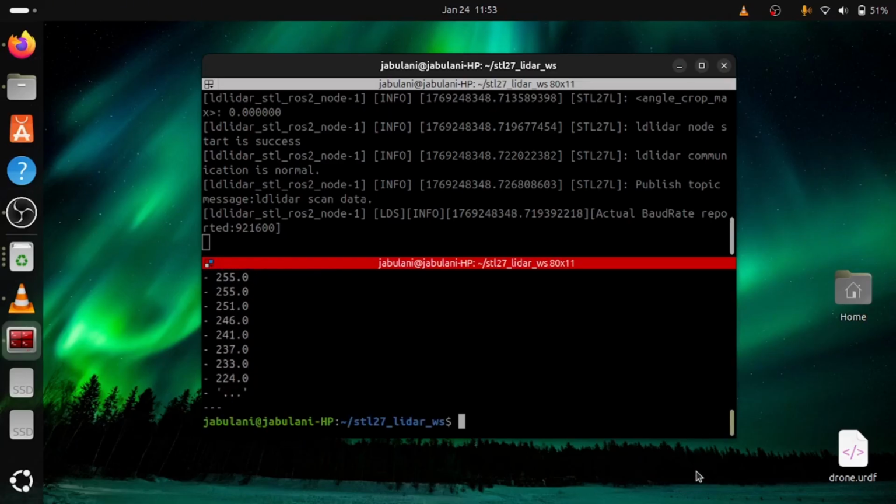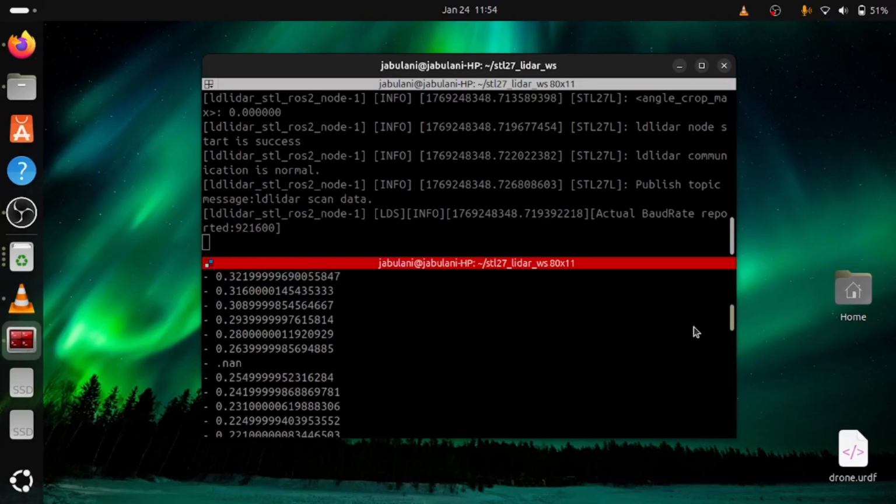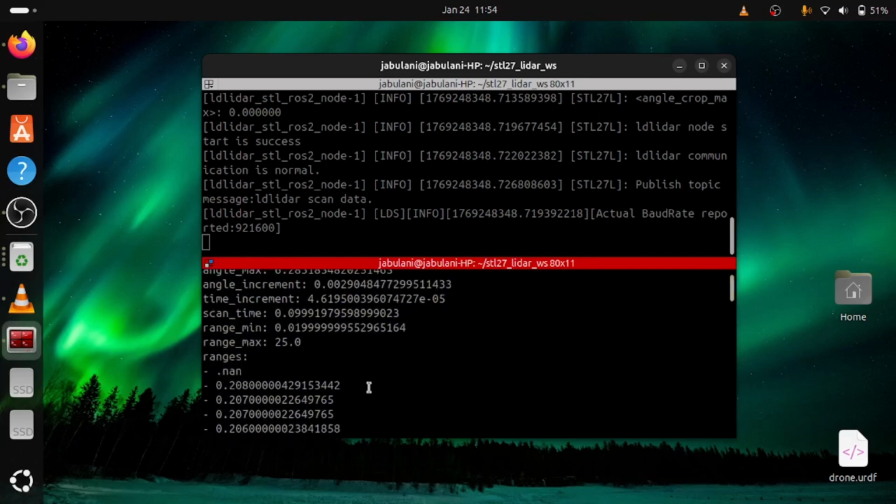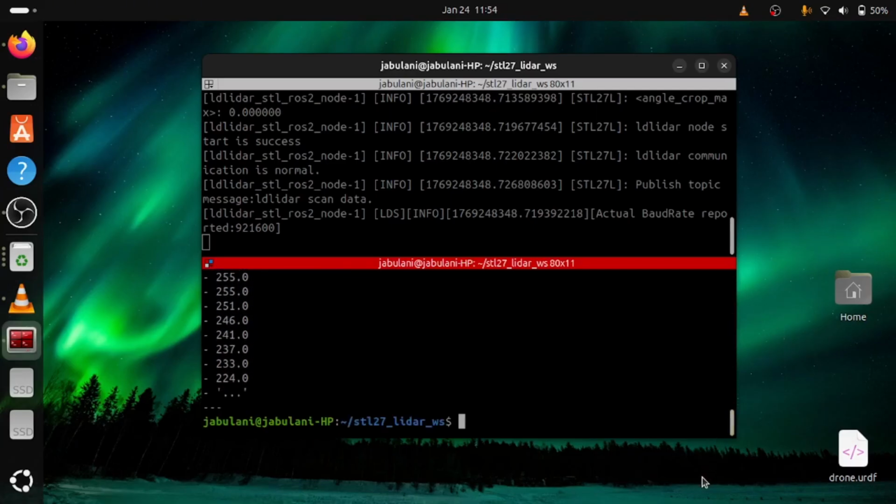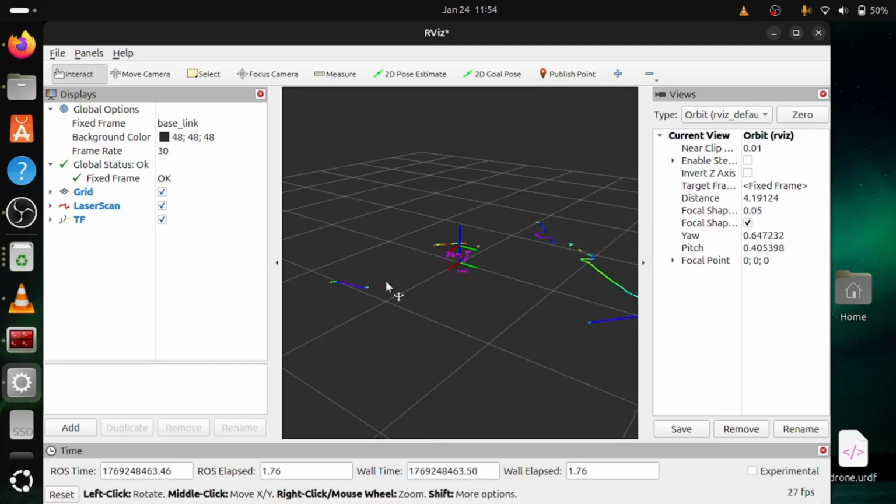Okay, so these are the basic LiDAR scans that we are getting. 0.2 meters. These are the rays, 0.2 meters. Okay, so these are objects that are nearby the LiDAR sensor. So now I'm gonna open RViz2 so we can visualize.